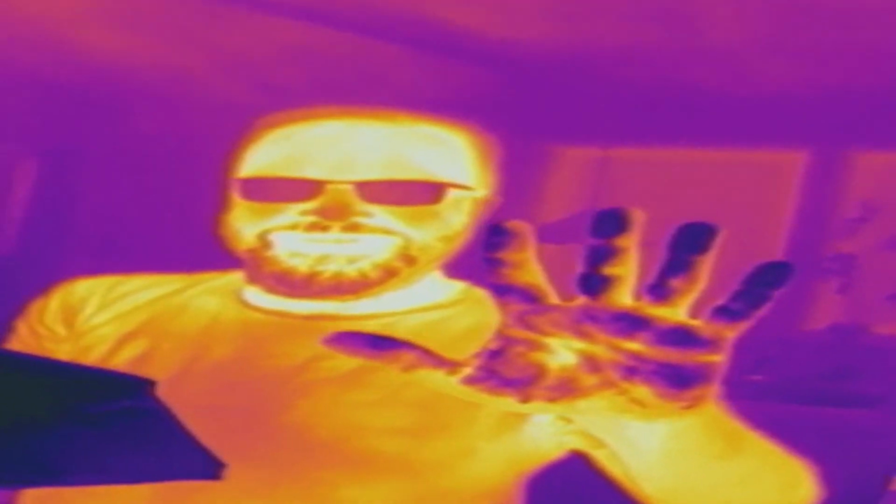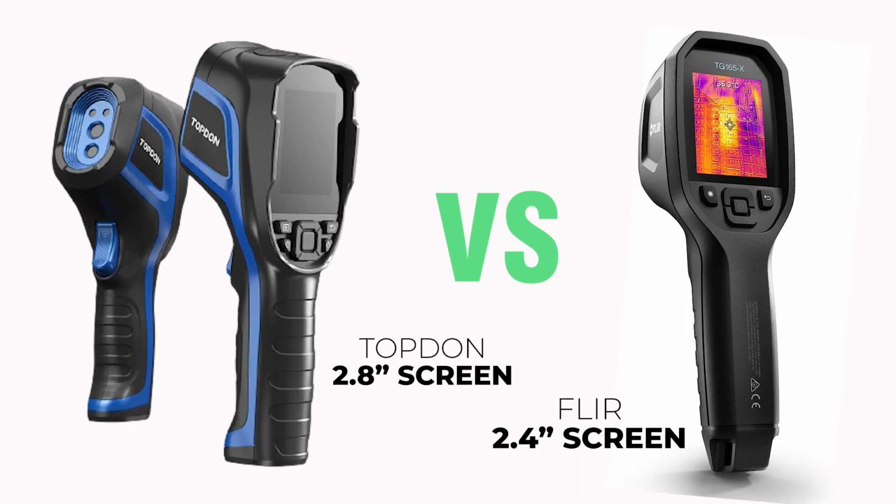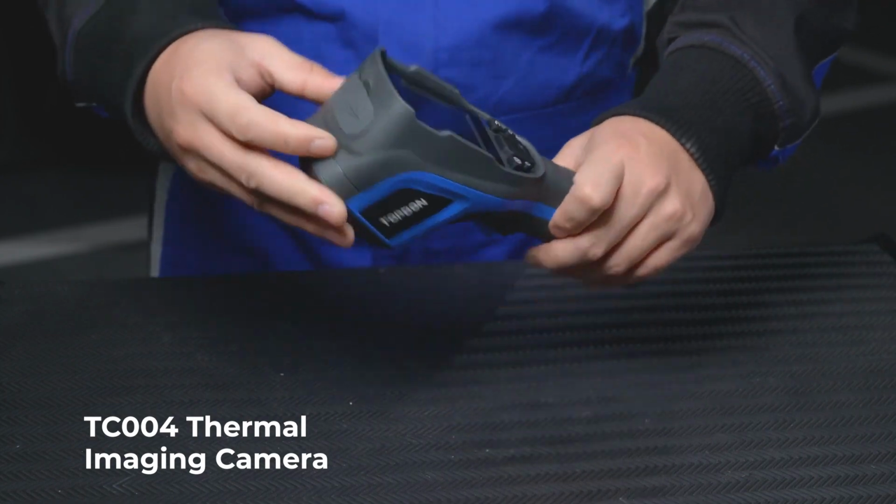And you might be going, who cares about little temperature differences? I care about big temperature differences, but this has applications outside of what I thought a thermal camera could do because it's so sensitive. So what else does this beat the FLIR on? Sensitivity, again, like I mentioned.